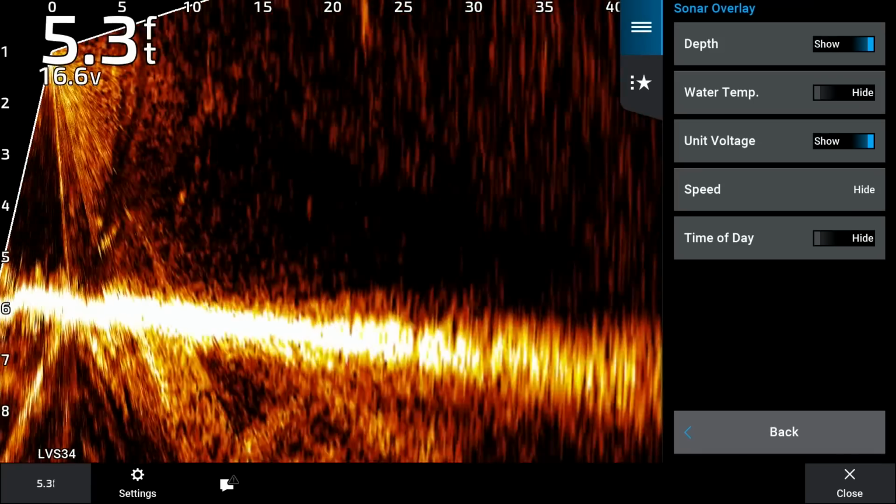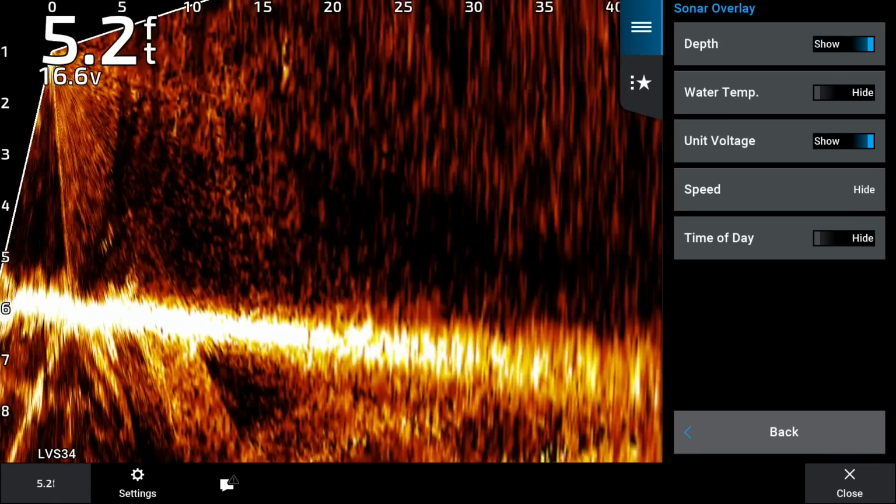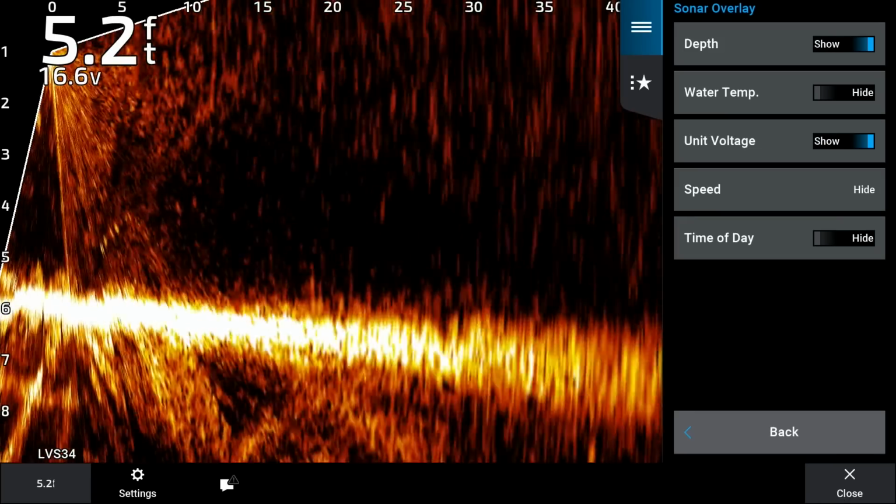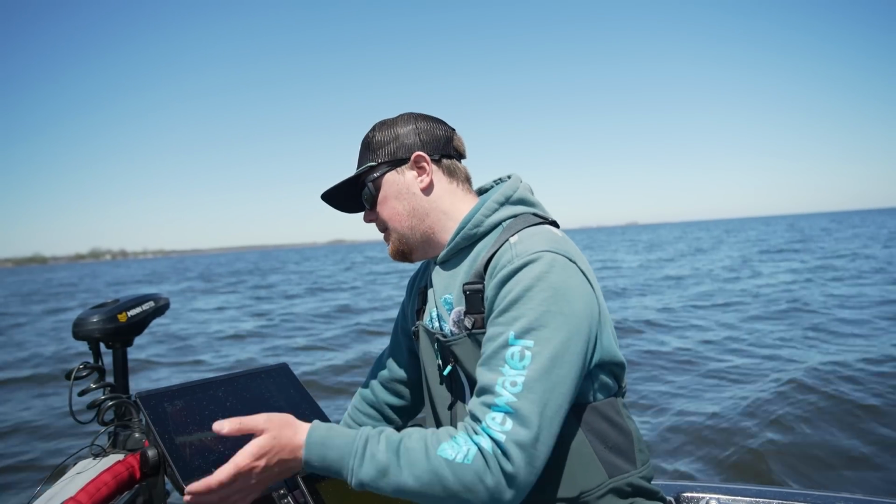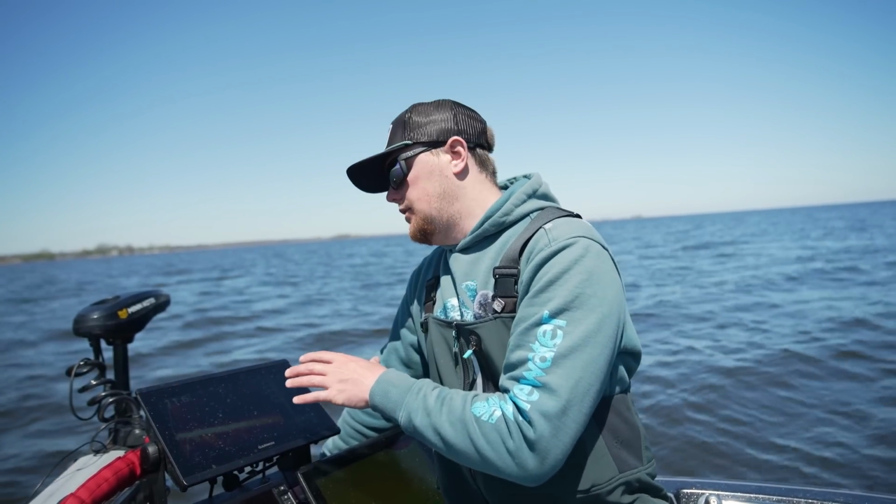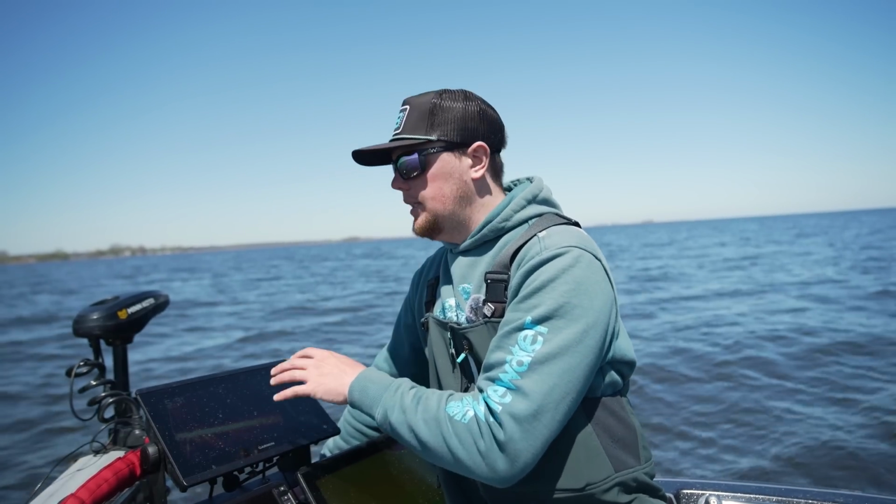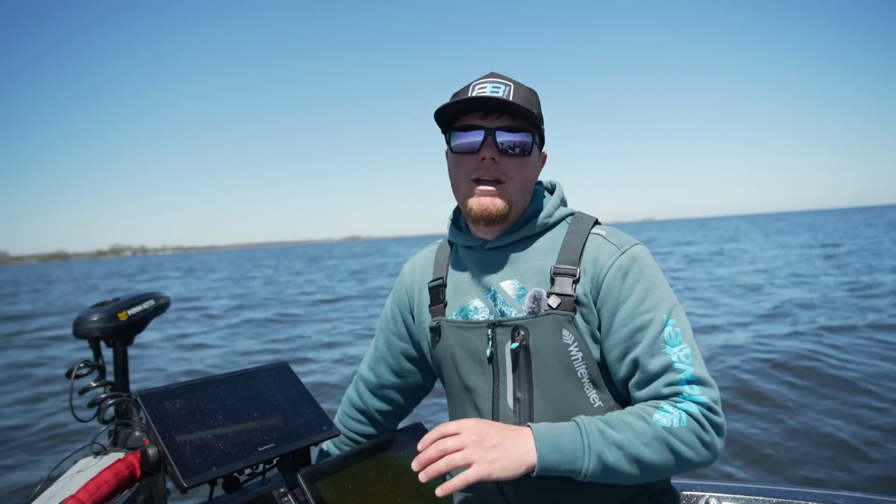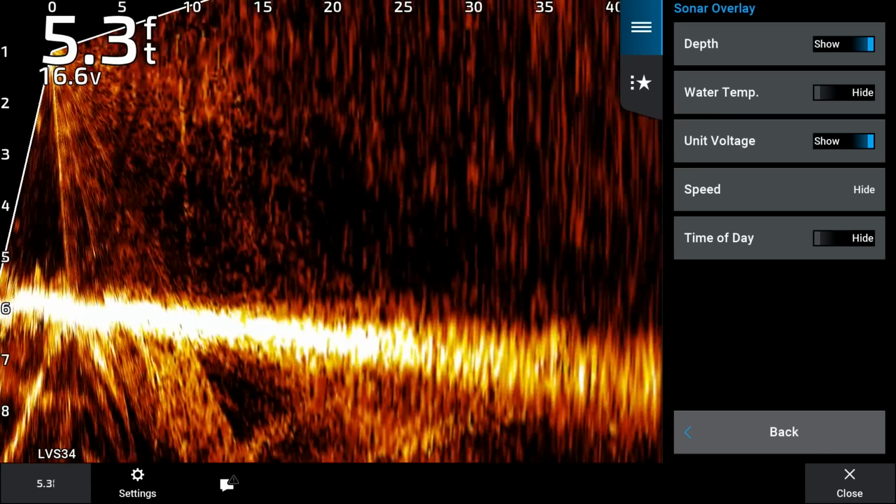That's all stuff that you can have kind of under your depth up here. I like to hide some of that stuff. So water temp, I can get on my graphs down here. Speed, I hide that. I got that on my graph down here. Time of day, I don't need all that clutter up on my forward facing screen. This is a screen that I'm using to sharpshoot. This is the one that I want to look the cleanest. So I try to get rid of anything on that screen that I don't need. So that's how I run my sonar overlays.